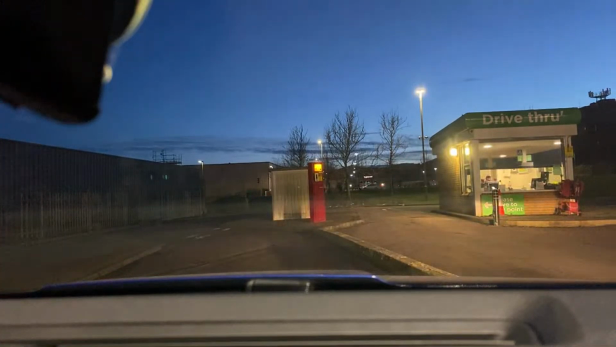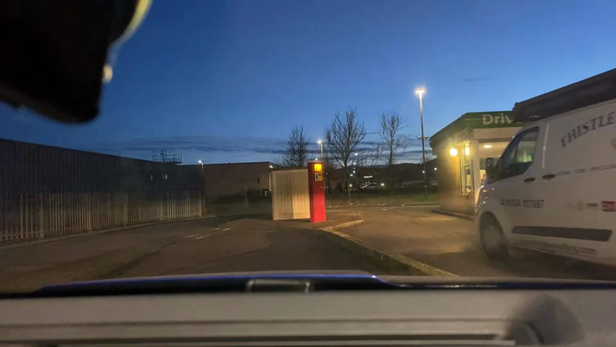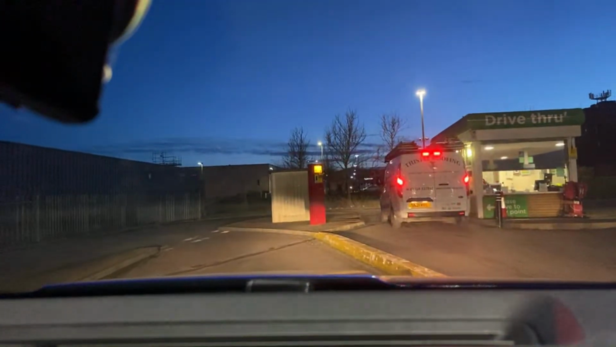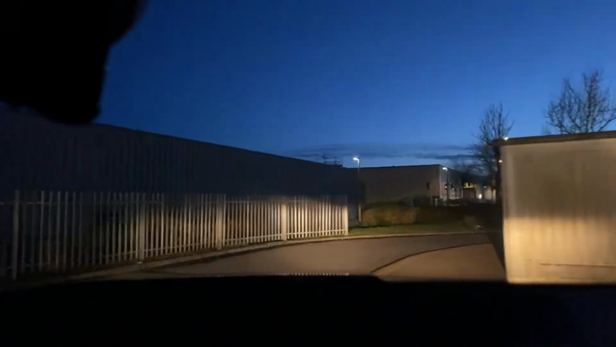You can still see Jupiter and Venus, but I've been mixing them up yet again. See, I'm a novice. The one that's the smallest is actually Jupiter, and the brighter one is Venus.